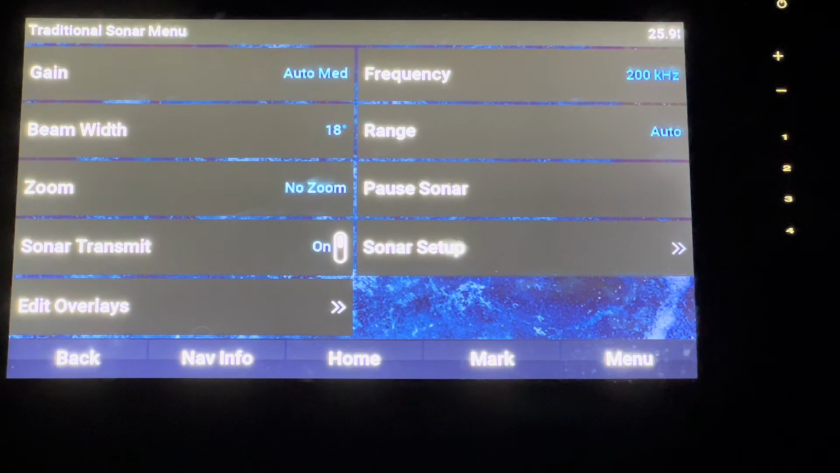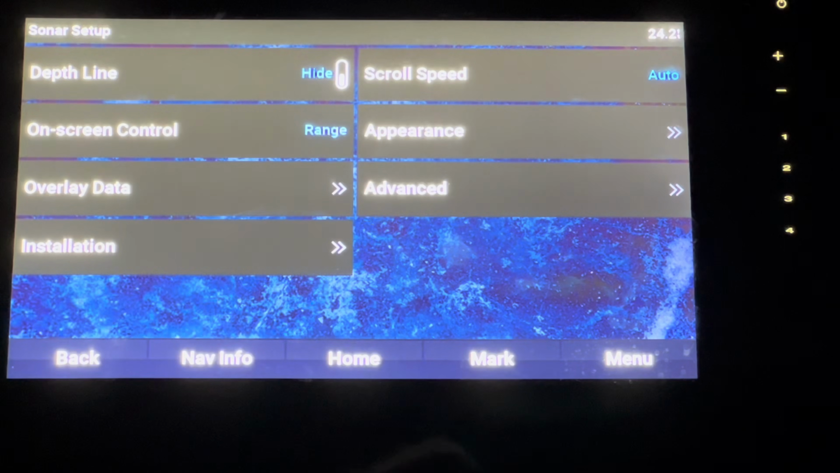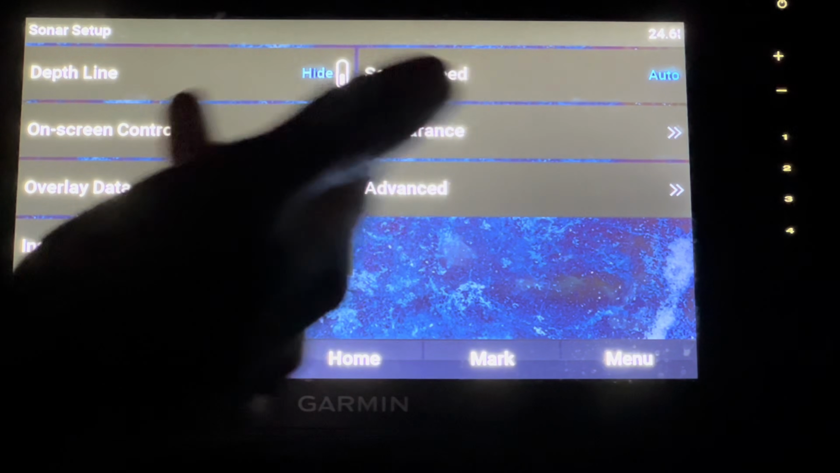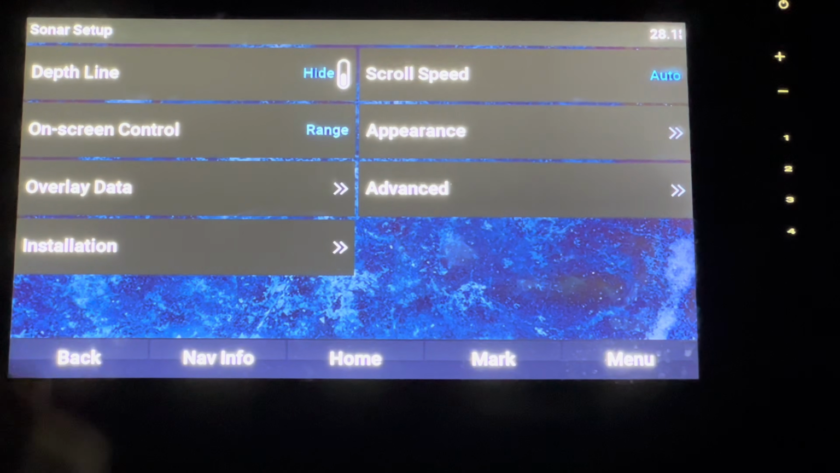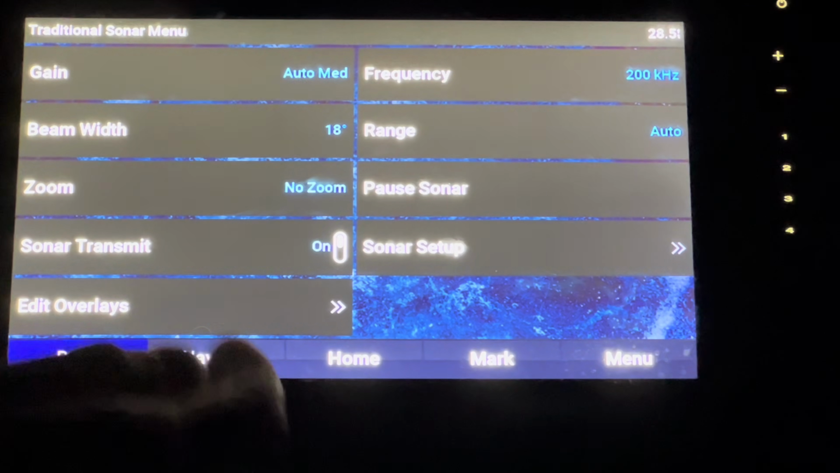Traditional sonar menu, same thing. Color, all these different things. Sonar setup, you can change scroll speed, set to auto. I personally like auto quite a bit. Appearance you can change, that's what I mean. The colors. Advanced, you can change your interference, color gain, surface noise, TVG. I always keep them at the pretty baseline settings, so I'm not really doing anything overkill.